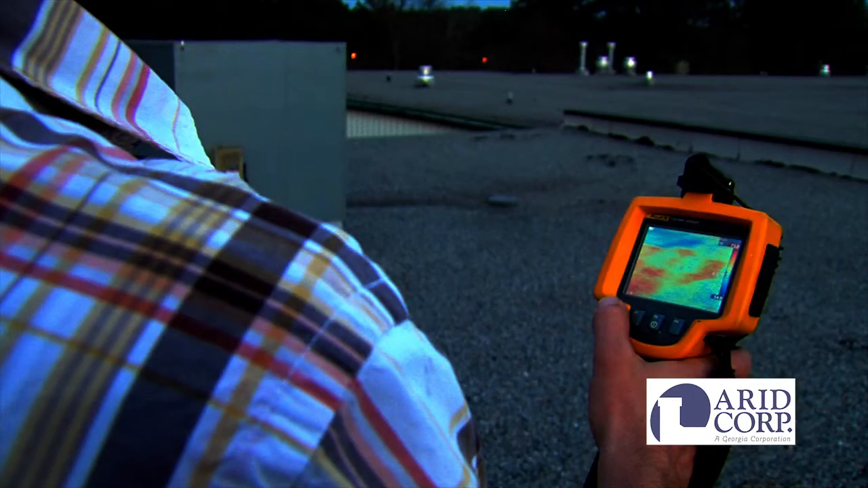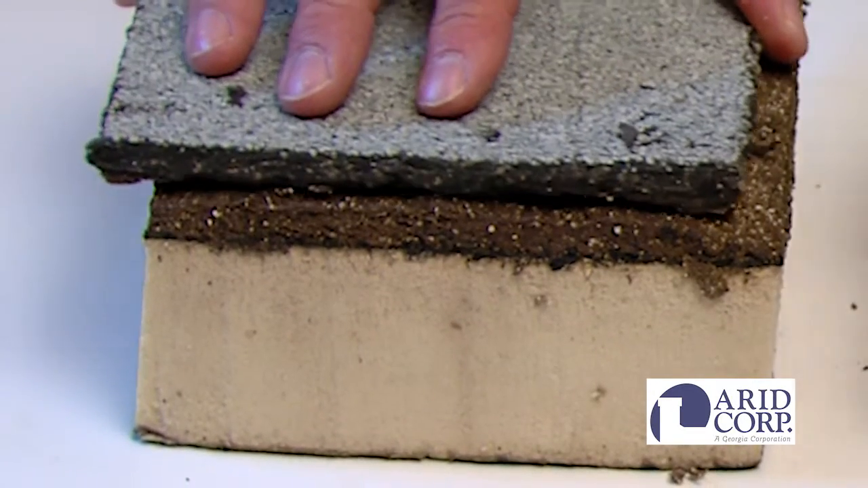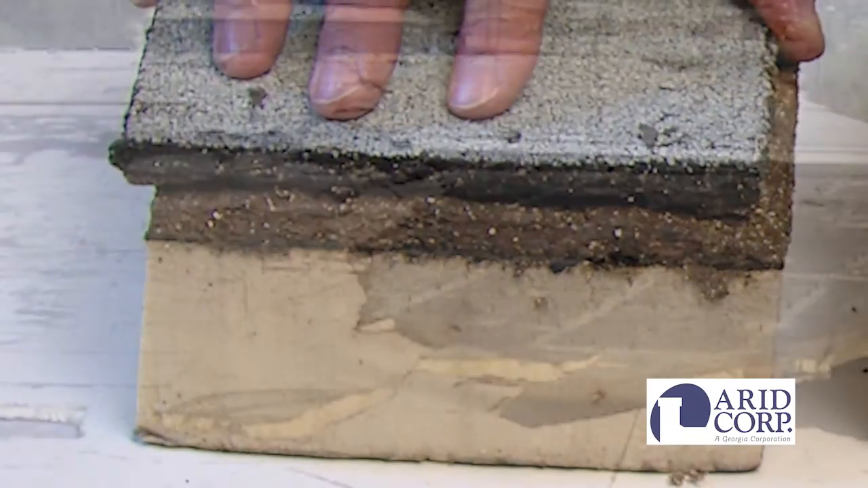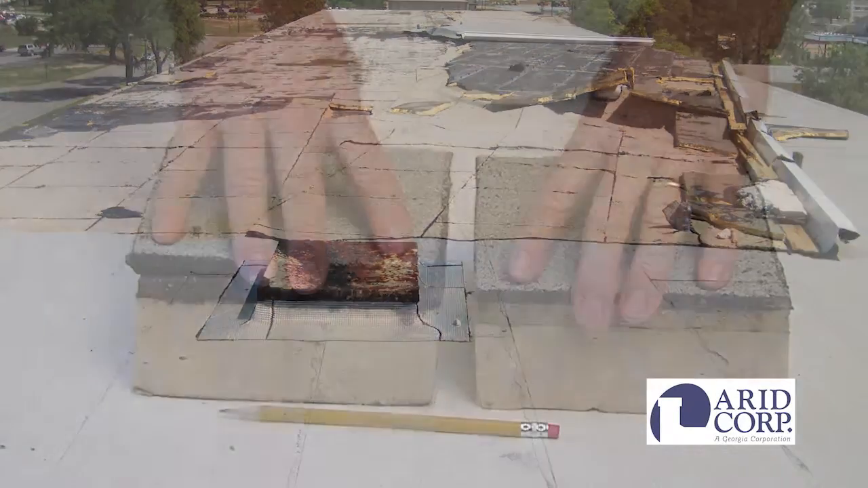When the insulation inside the roof assembly becomes wet, several things happen. First, adhesion between the roof and the substrate is immediately compromised. This adhesion is critical to prevent wind damage and lateral transfer of thermal-induced expansion and contraction loads, placing a strain on the roof it was not intended to withstand, and shortening its life cycle.